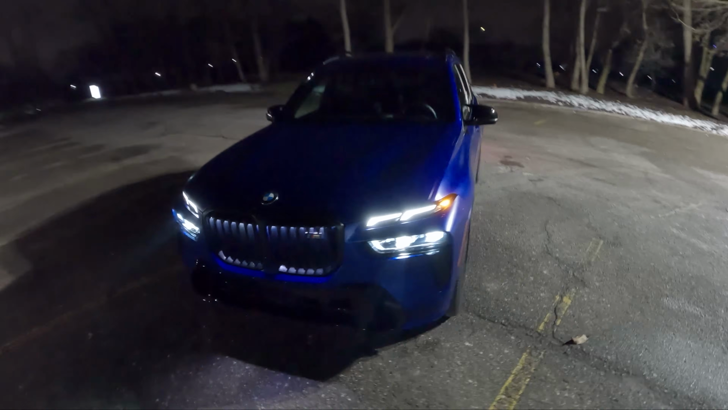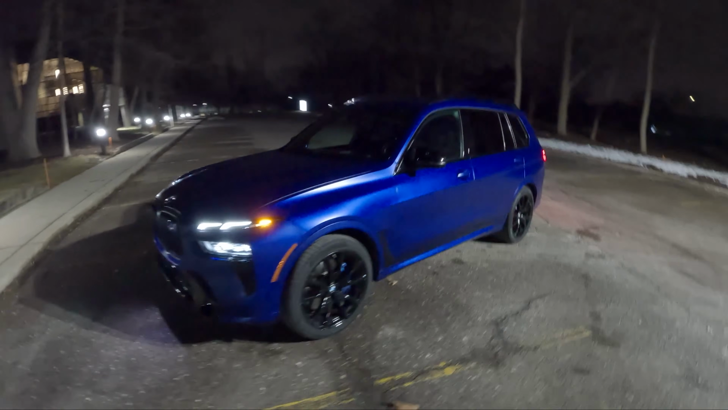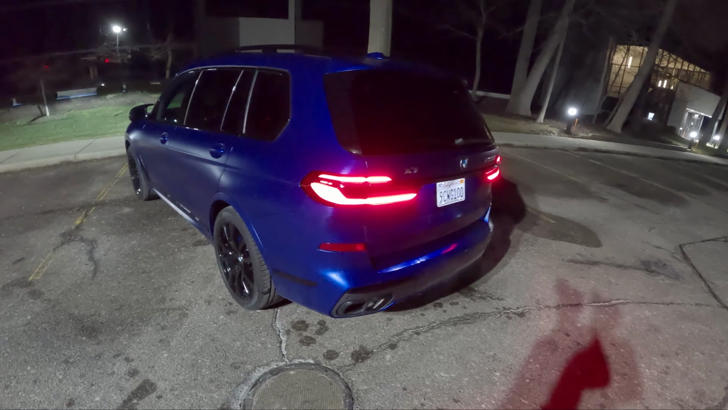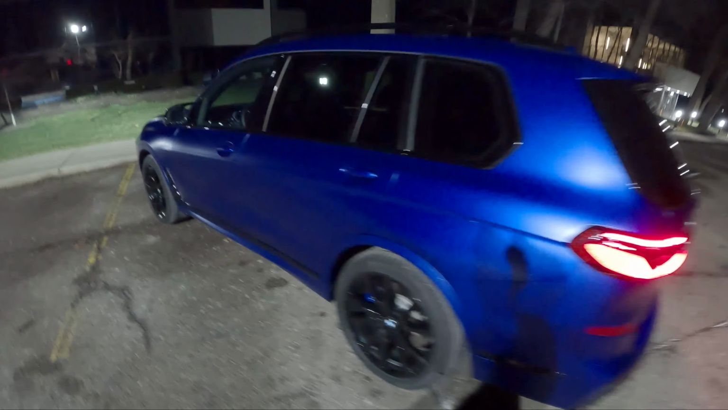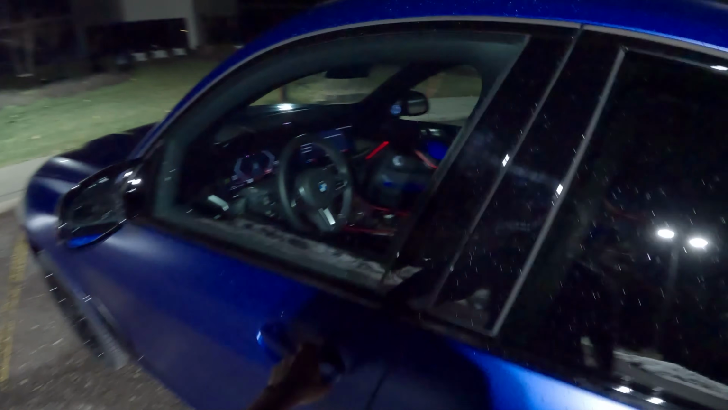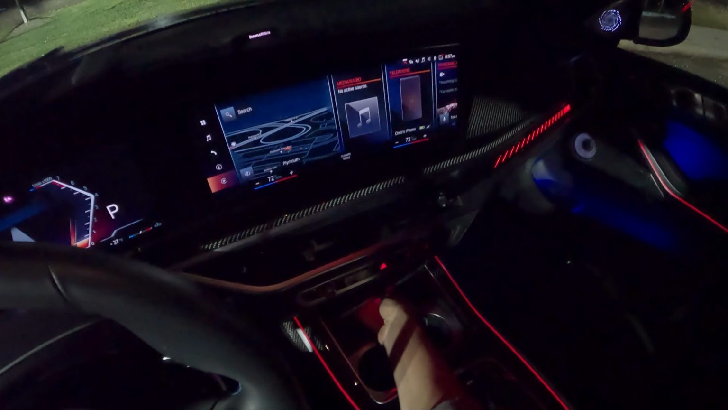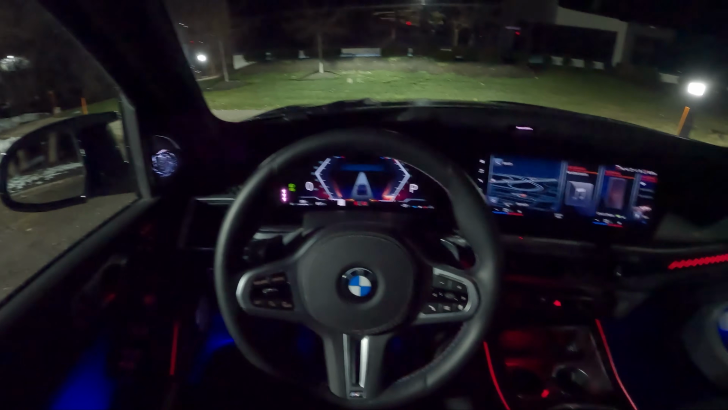BMW has done away with the M60i trim level and done a little bit of badge engineering here. You get the xDrive 40i and the M60i now, and that's it for 2023. No more M50i option. It used to be where the M60 was designated to V12s and very special high-end powertrains, but that is no longer the case.